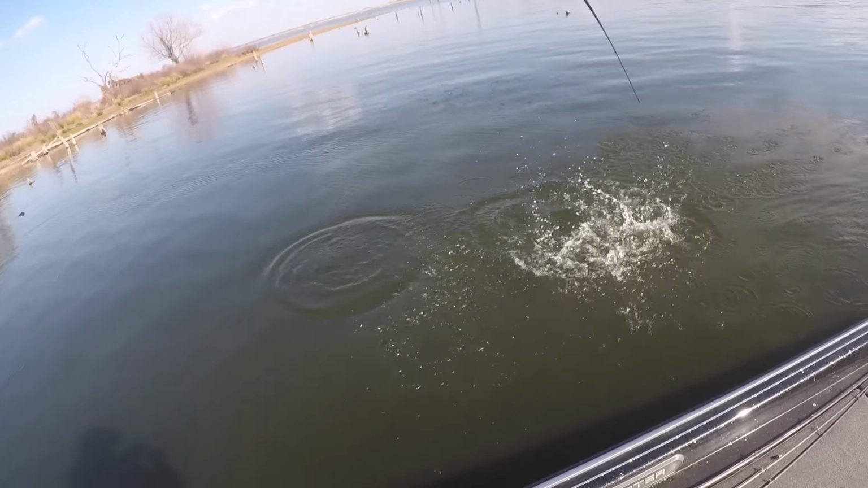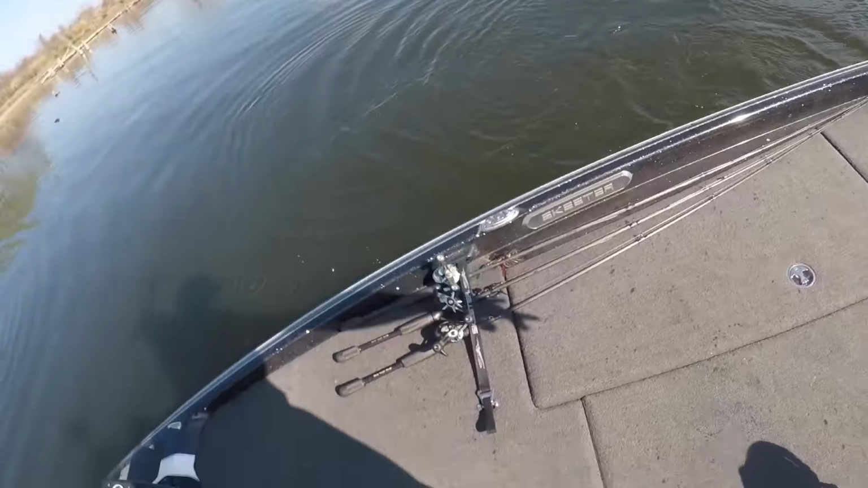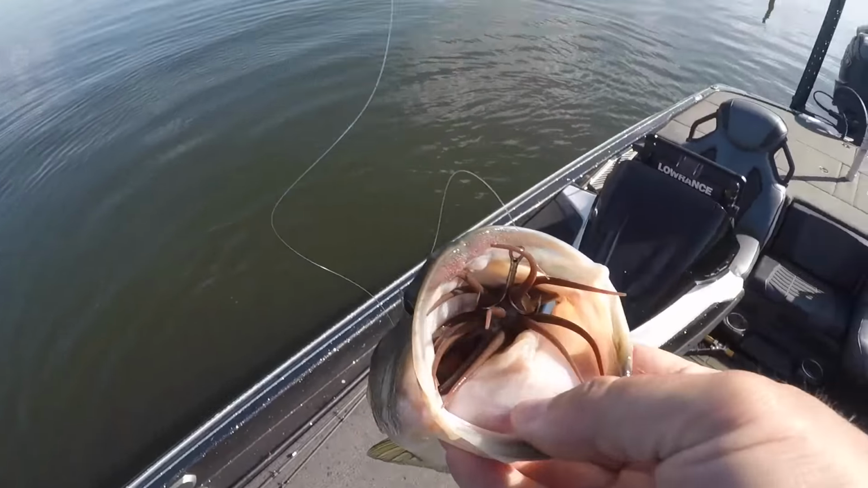Oh, that's so much fun. It's literally a new version, nice one, dude. New version of sight fishing. Fat one.